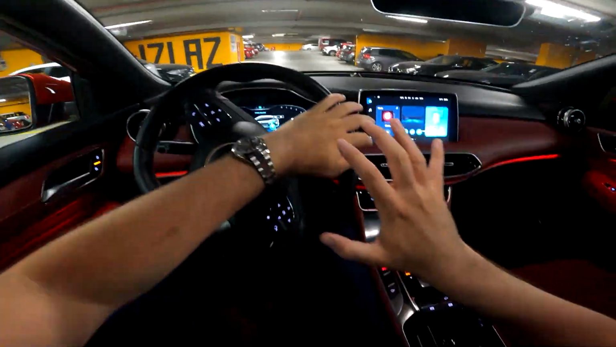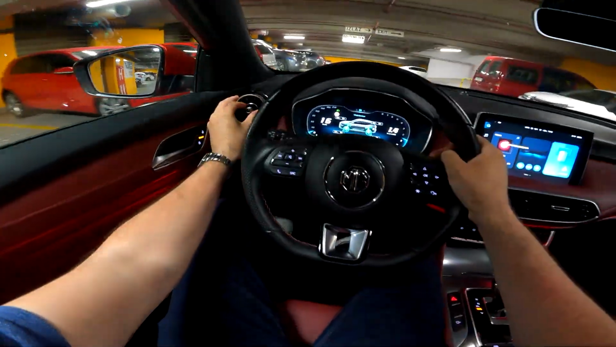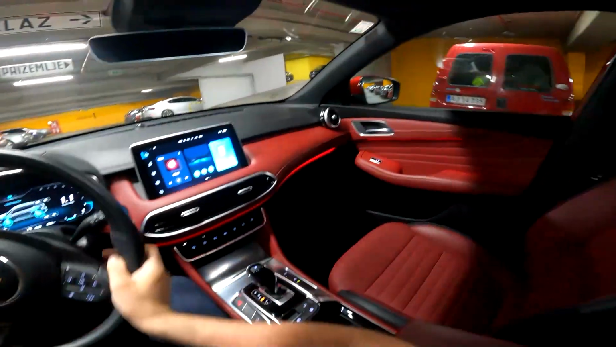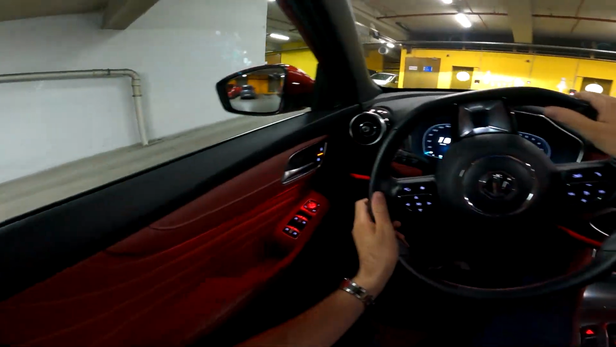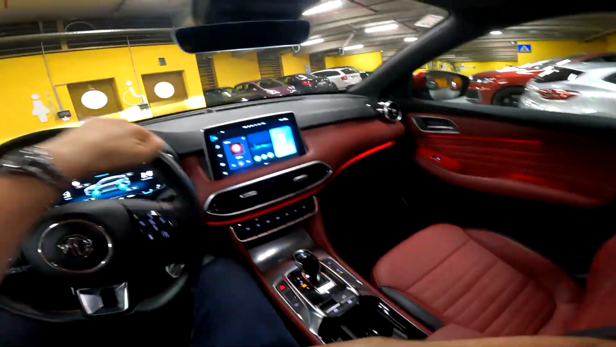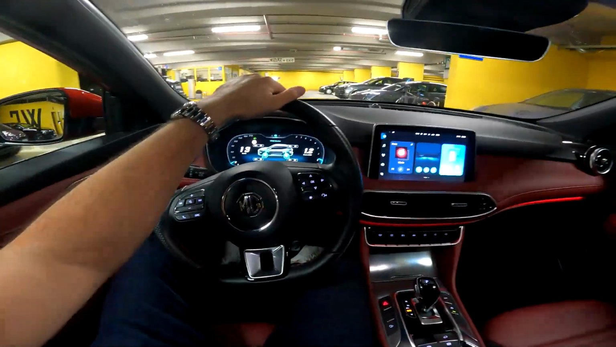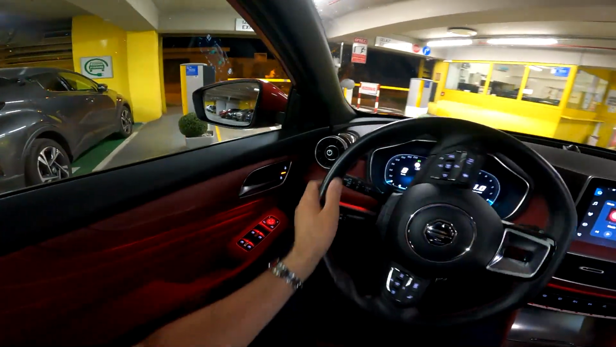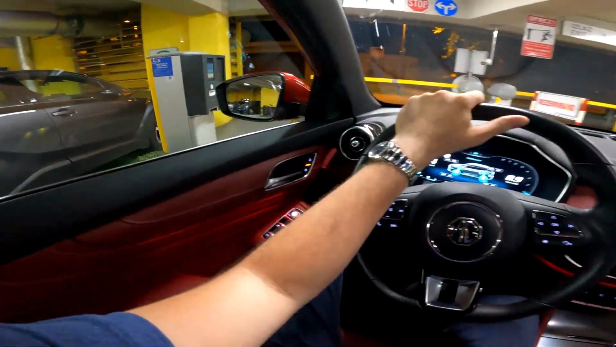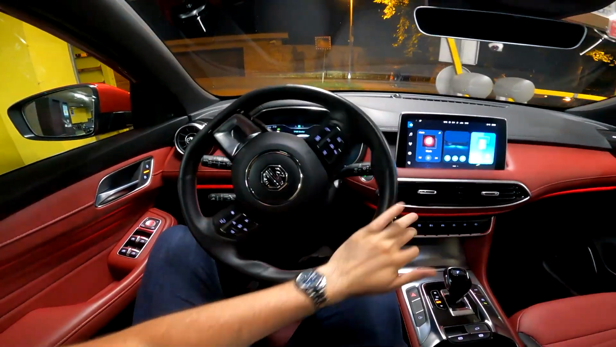I also love the whole layout here, the design of the dashboard. I mean, just look at those air vents, and yeah, well, definitely great interior and nice place to be. So we will now depart this garage and go on a nice relaxed night point of view test drive through my hometown of Zagreb in Croatia. There we go.